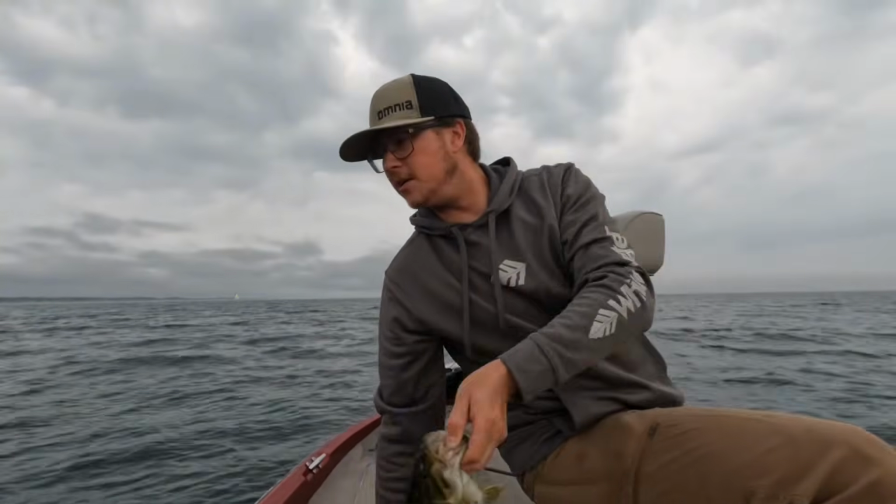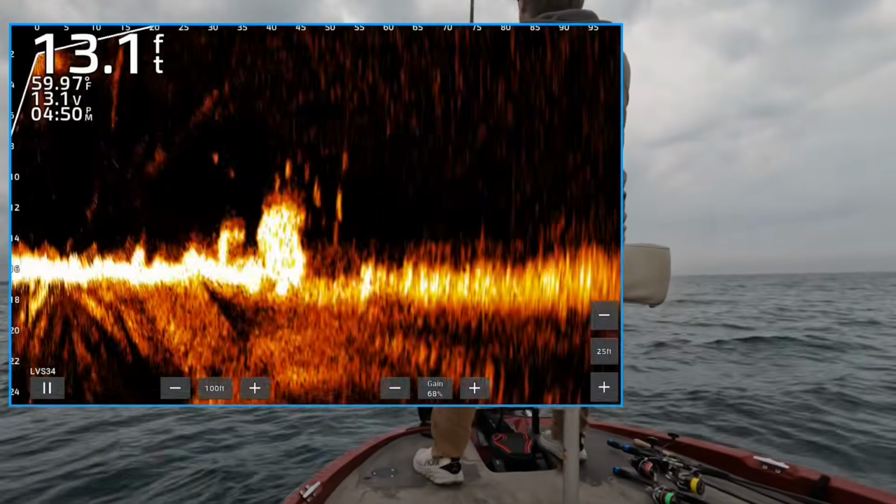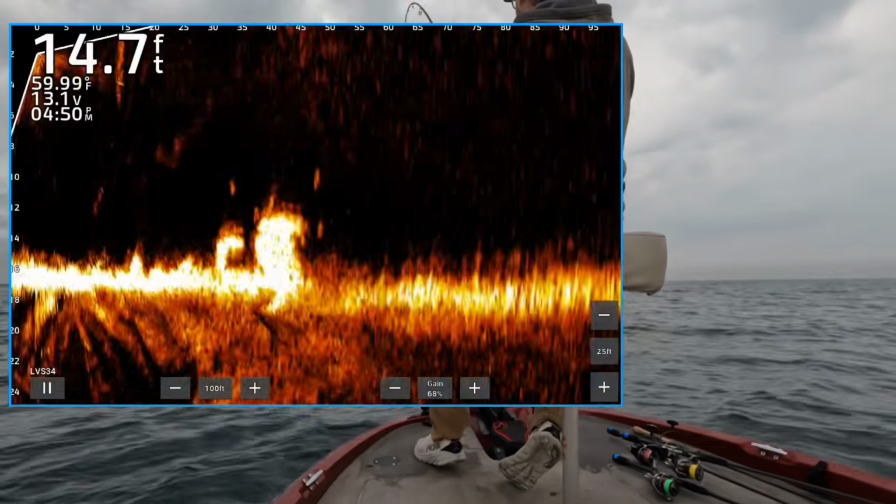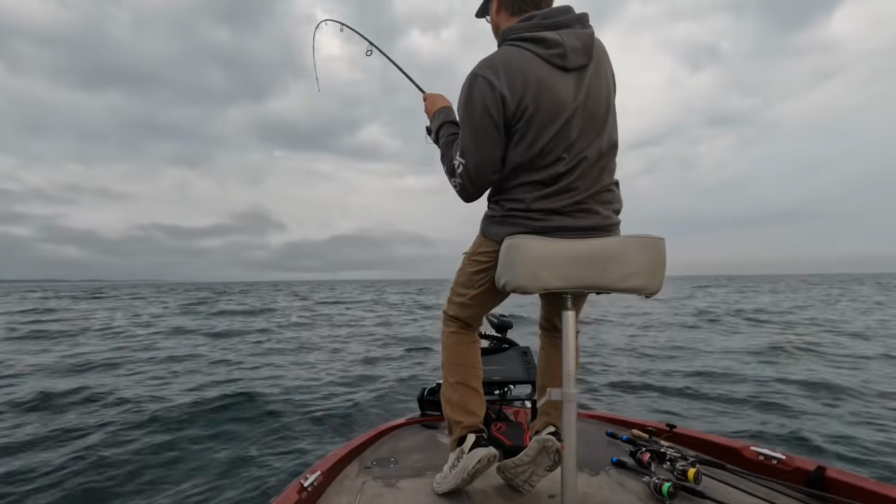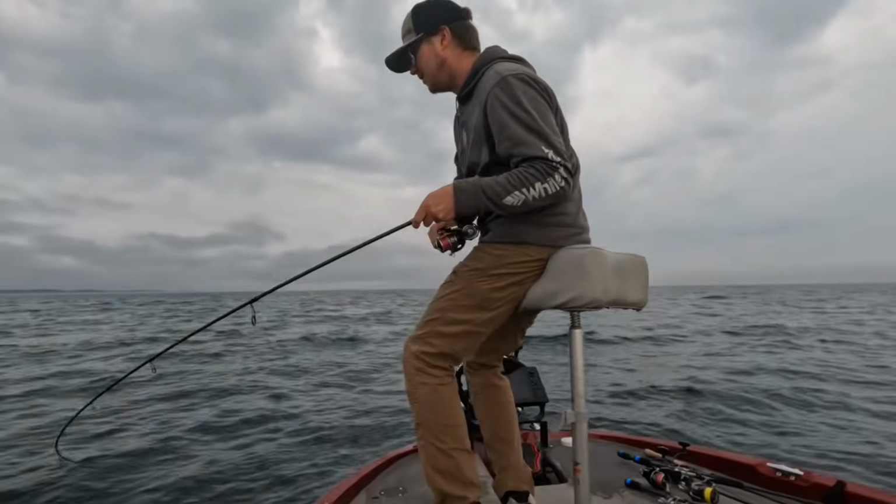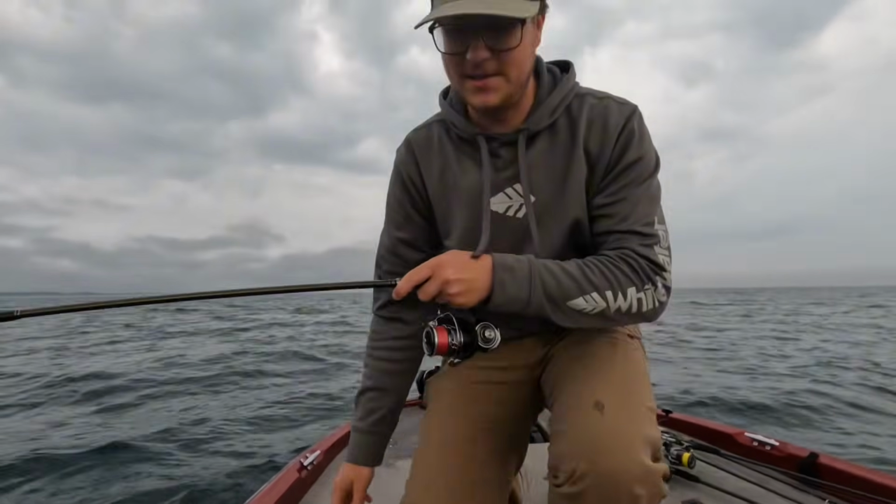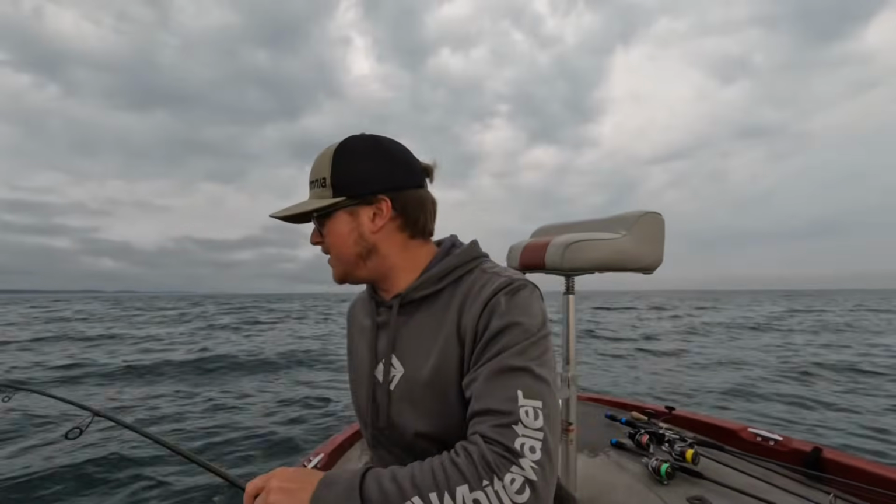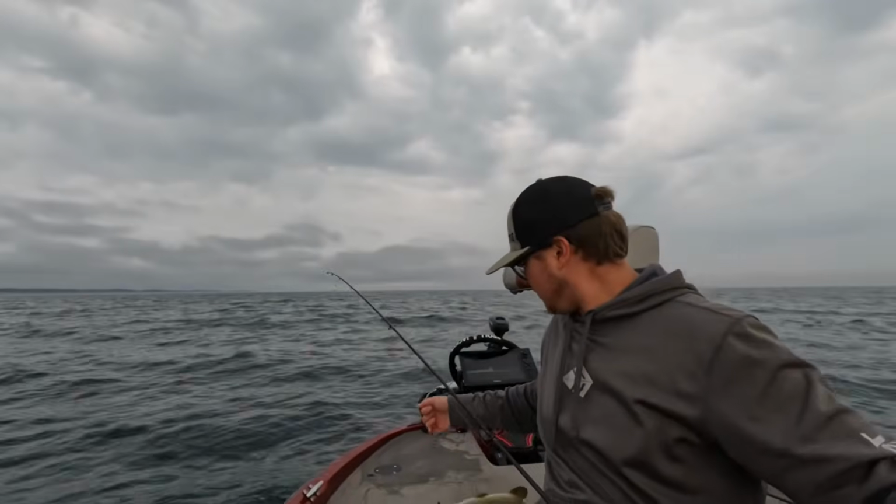Just a little squeak. This is a good one. This is a grown one. He's not super big.